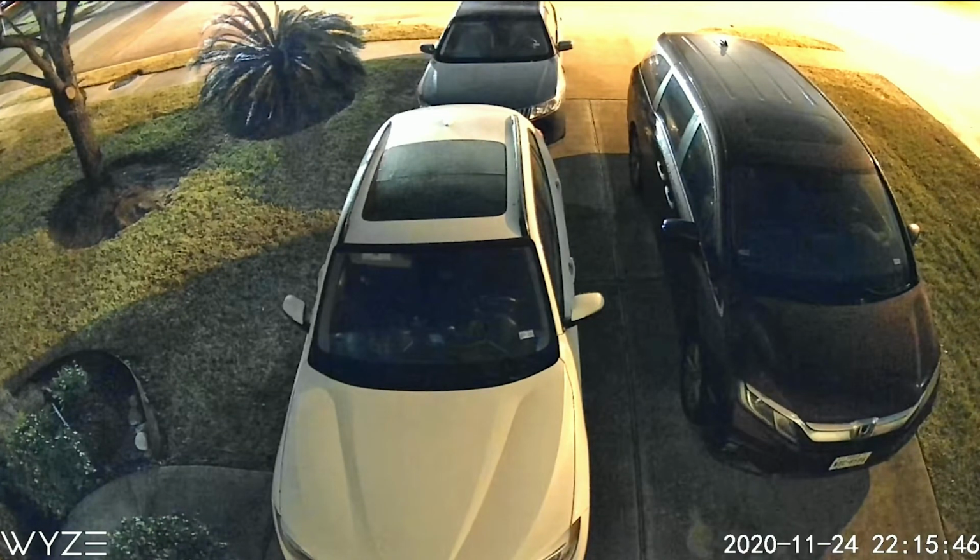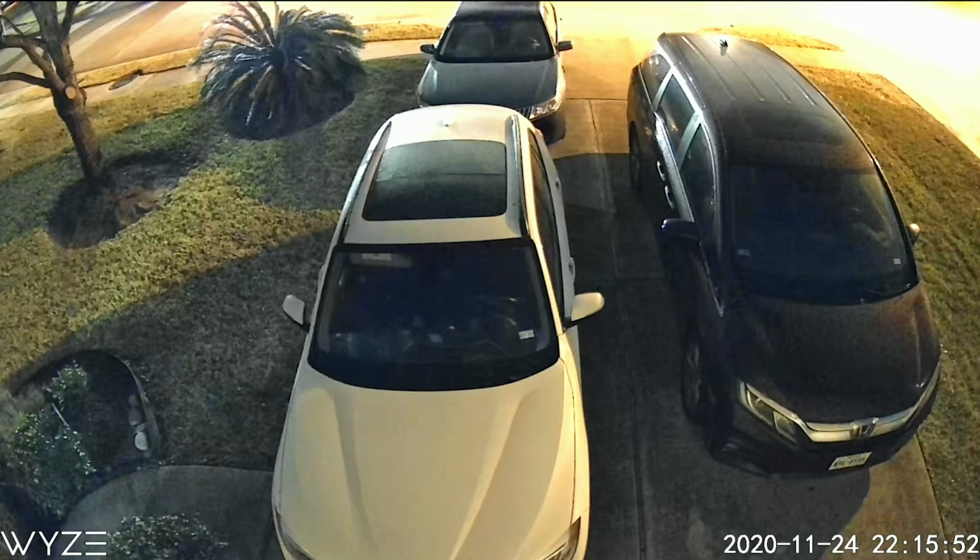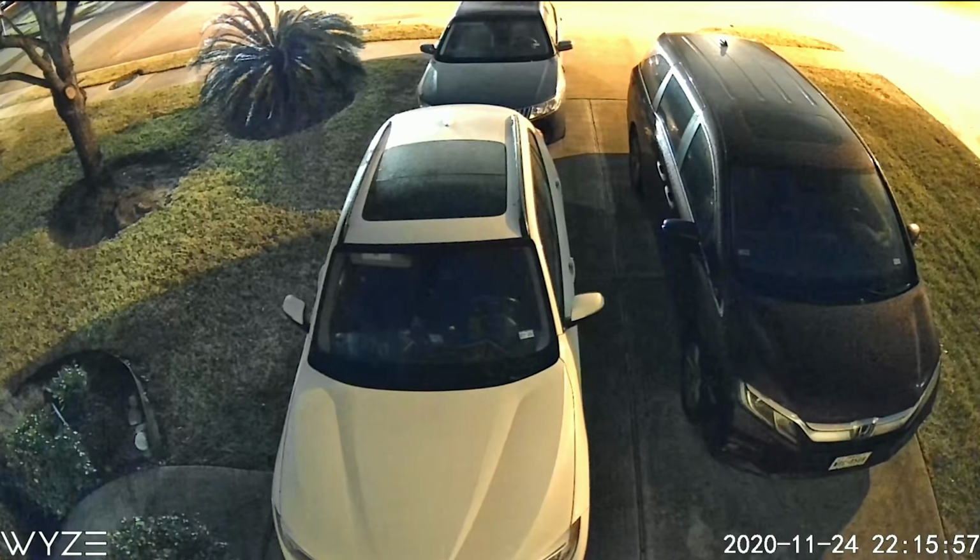So I don't even have to turn on the infrared LEDs. I have to decide what I'm going to do: keep them off, or use the infrared LEDs. They are both very clear views. This is like colored vision. That's what they were talking about when they said colored night vision, and it is amazing.